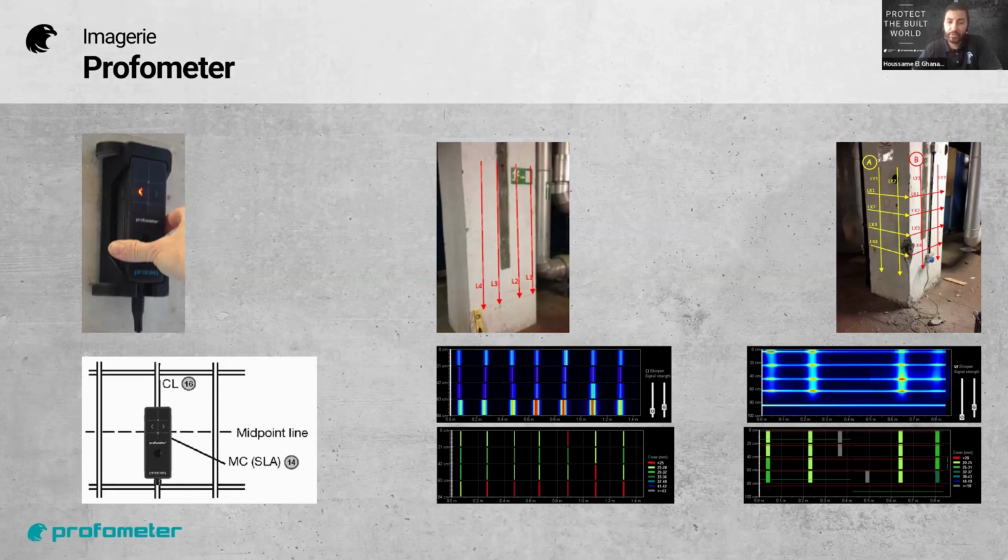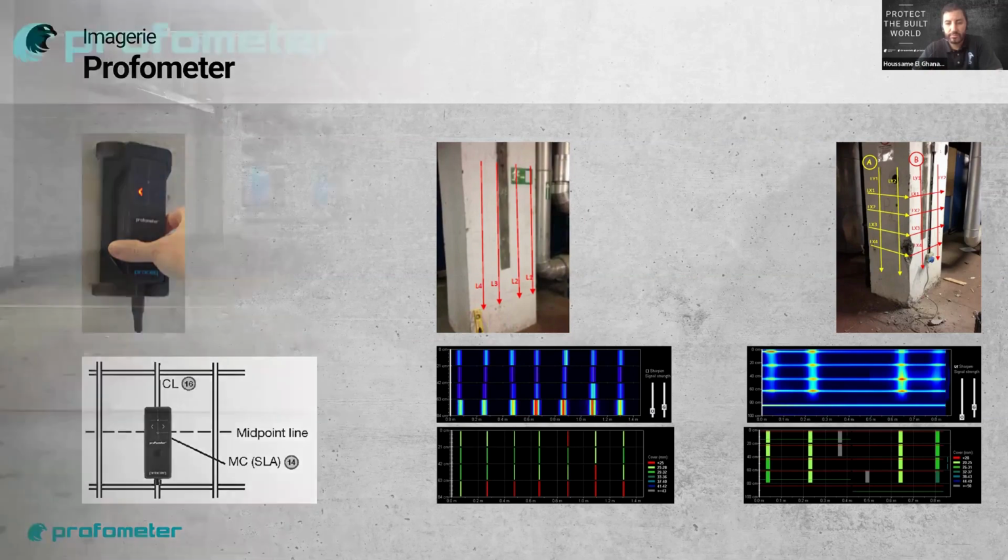Because if you're up or down, you will be disturbed by 2 layers of rebars. You need to be on the clean path to really detect the rebar here, perpendicular to the line scan. And then you start to obtain your image layout, as I said before, on both directions in this column example.